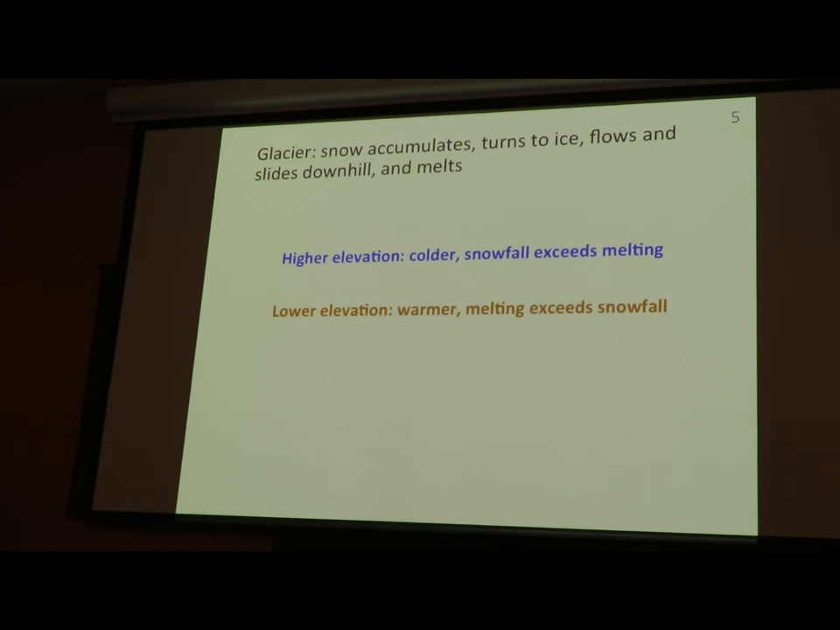So a glacier is a place where snow accumulates, turns to ice, which flows, slides downhill, and melts. At higher elevations, it's colder, snowfall exceeds melting. At lower elevations, it's warmer, melting exceeds snowfall. Someplace in between, there's an equilibrium line altitude, where the accumulation of snow is balanced by melting. And it's the point where the glacier turns from its accumulation zone to its ablation zone, and is a nice way to understand some glacier physics.